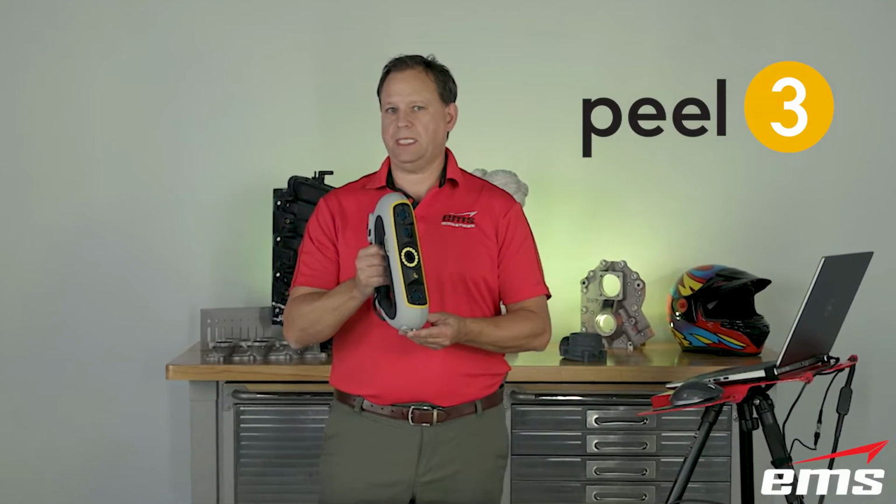This is Mark Kemper with EMS, and this is the new Peel 3 3D scanner.